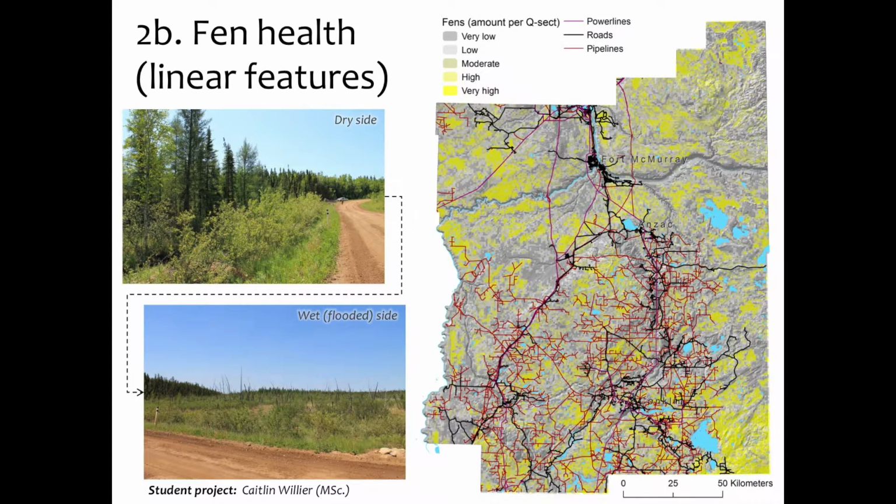The other ecosystem level question that we're addressing in the lab with Caitlin Willier, a master's student, is looking at essentially fen health, or the fen community overall. And these communities can be quite sensitive. There's flow associated with it, so changes in flow are going to possibly disturb the site and influence community dynamics. And so what she's doing is looking at linear disturbances relative to changes in the structure and community composition, the assemblage of plants.